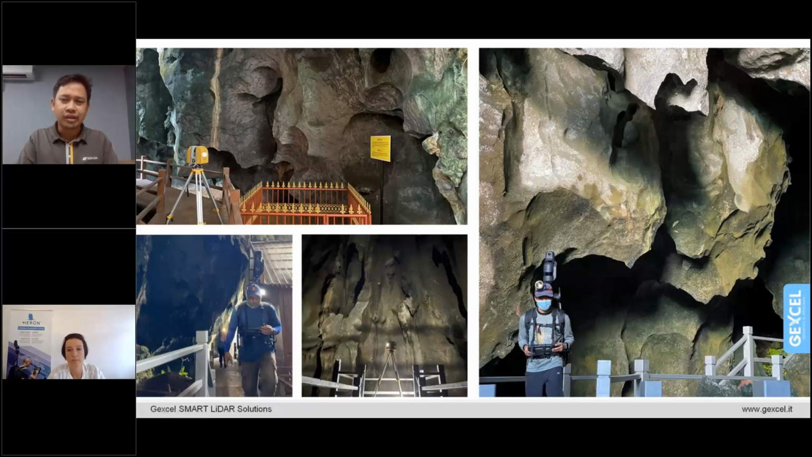While using HERON, you can see there are two guys wearing the HERON backpack. They just walk through the pedestrian area provided to do the data collection. At the same time, we can see the real-time visualization in the controller to make sure we cover all the structure area and all the cave area.